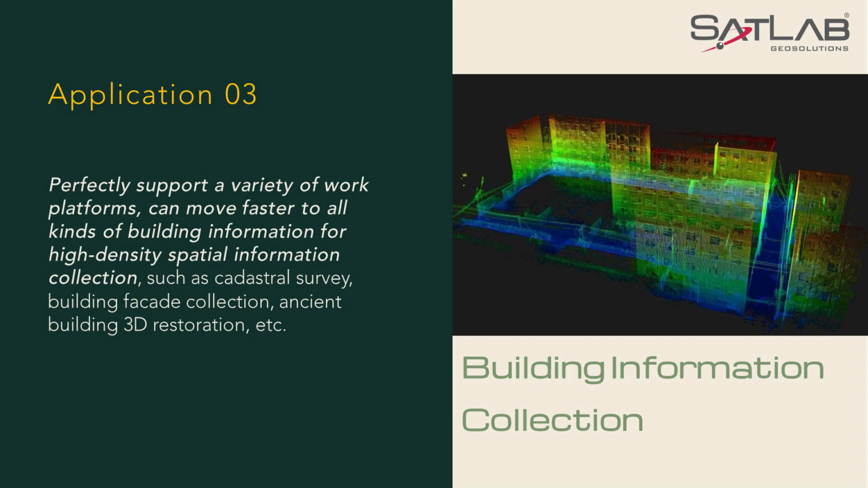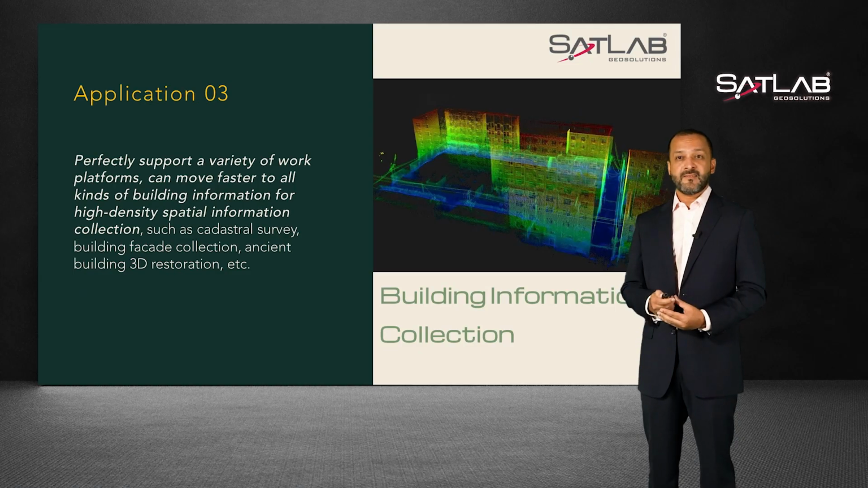Building information collection: capturing large buildings and assets in minimal time and high accuracy for as-built reporting. In this case, Cygnus feels right at home for tasks such as internal and external building mapping, facade collection and historical scanning for preservation and recording of data.